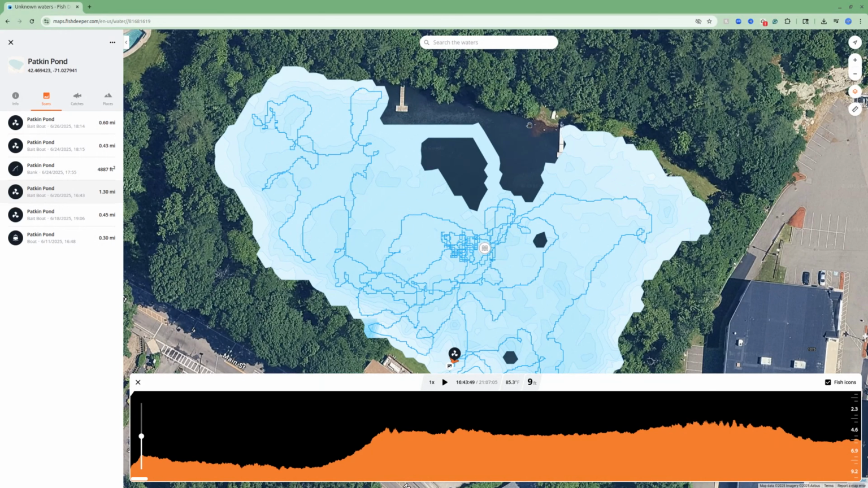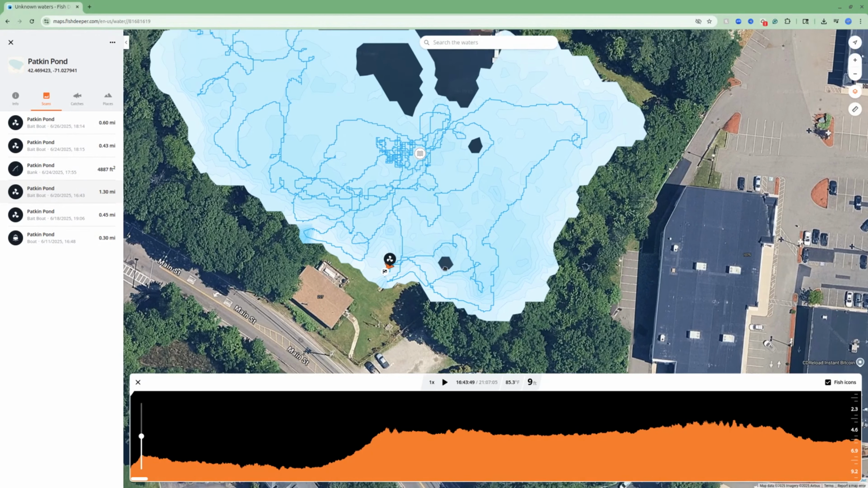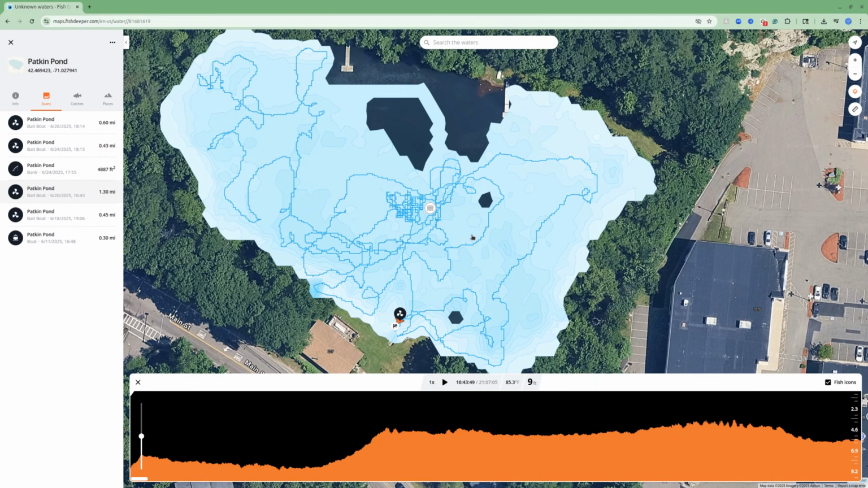So right here, you'll see this big chunk up here in the north end of the pond and a couple holes. So there's one right there. There's another one over there where I just haven't gone in and scanned those yet. I've been around the edges of it, but I haven't scanned that exact spot. So I don't have any data to determine what the depth is and to add it to my map.